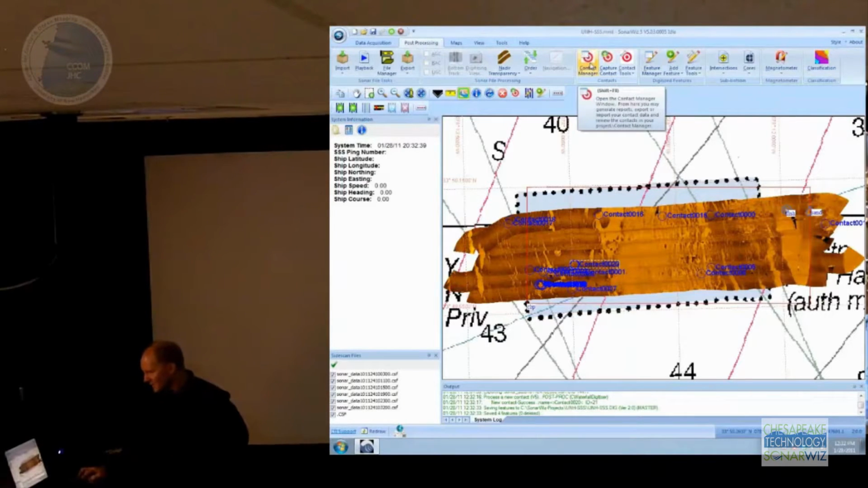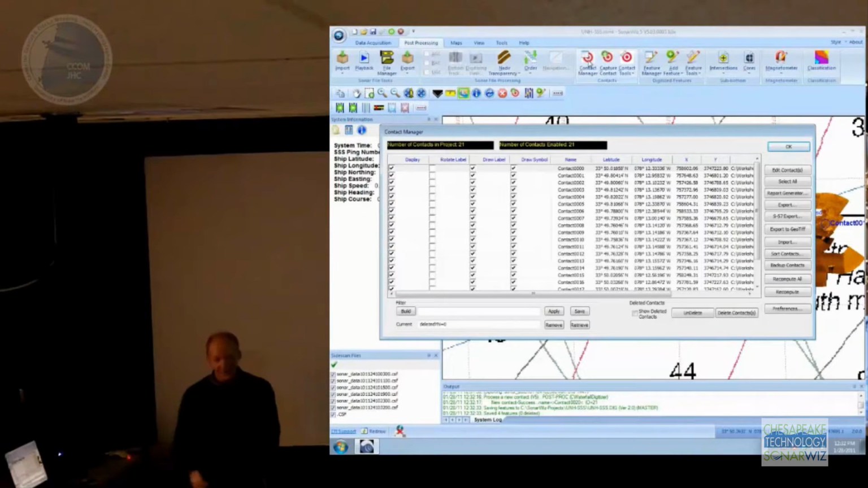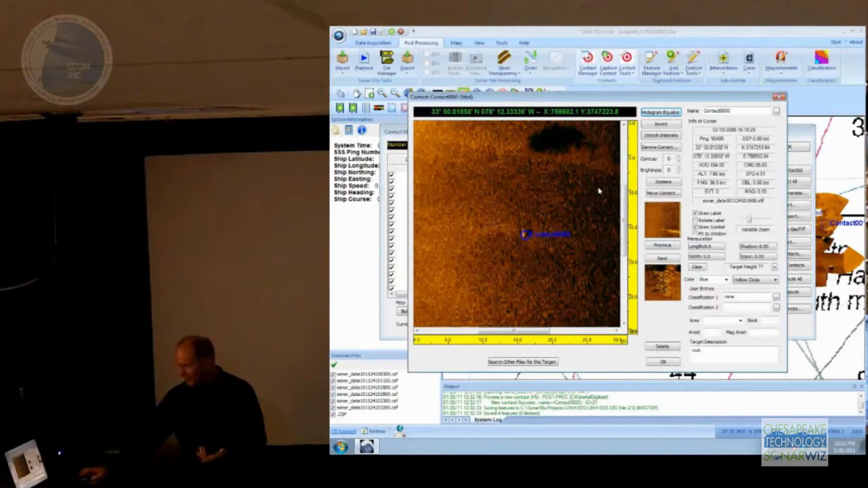So this is the contact manager. Here we're back in the post-processing tab under contacts. This lists all of the contacts in your project. So you can see I've already been playing around here a lot. I've got a bunch of them. And if you double click on one of the rows, it brings up the contact editor. And again, you can zoom, measure, do some image processing as well.